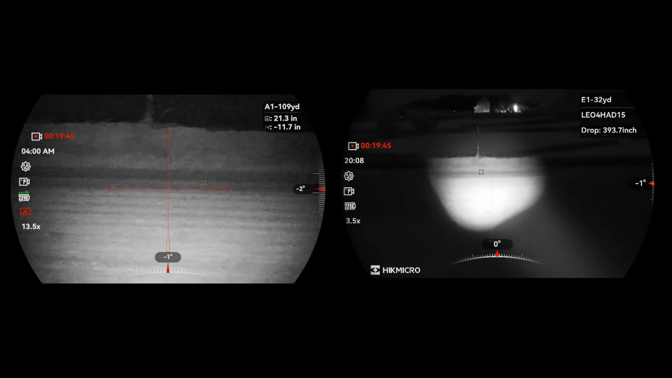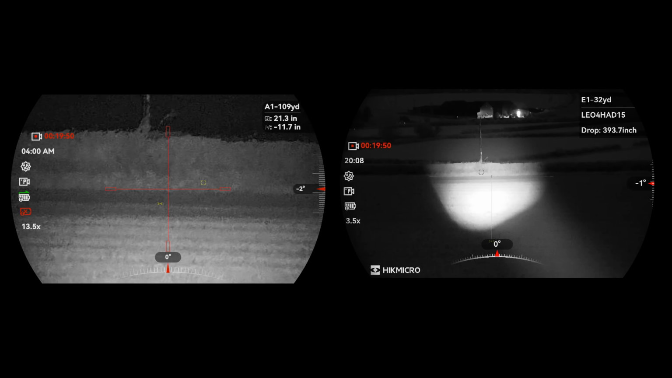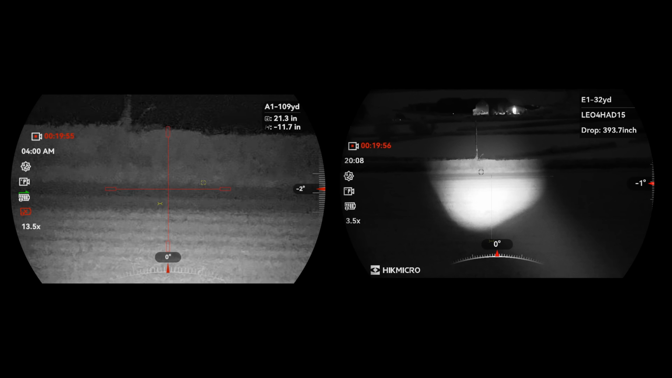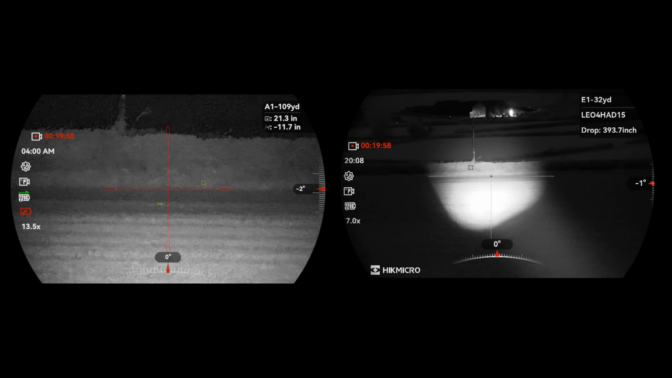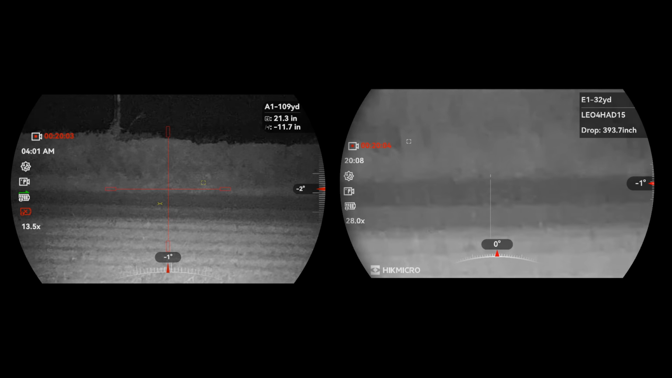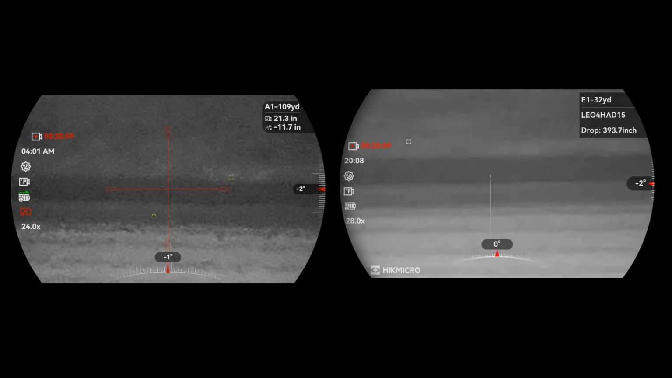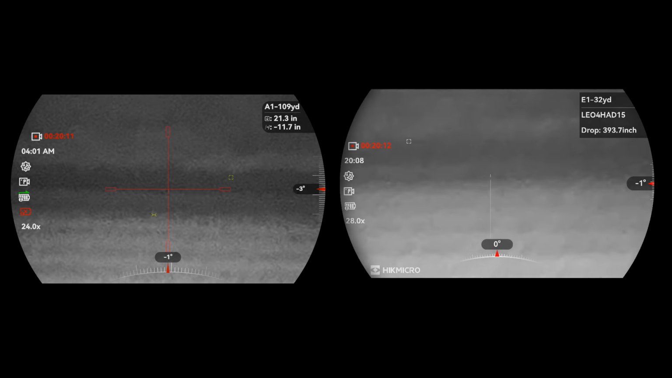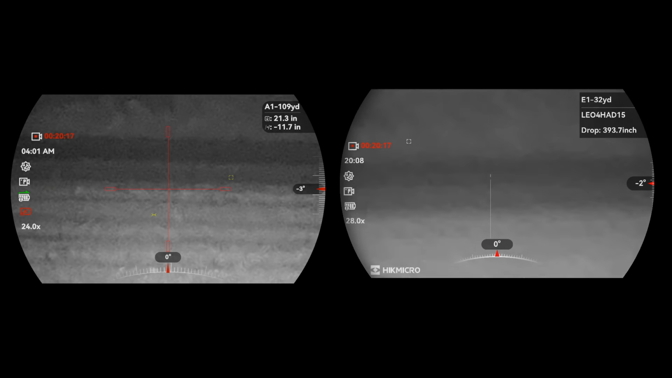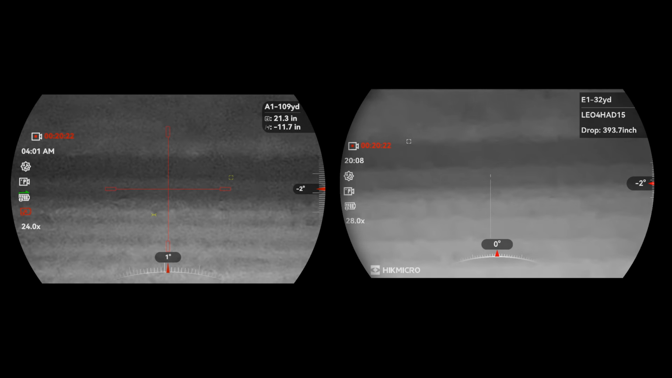Well, let's just zoom in and see if we can get any sort of in, out, in. Again, especially with the Pro mounted to the side, it's quite difficult to get focus on 4K.